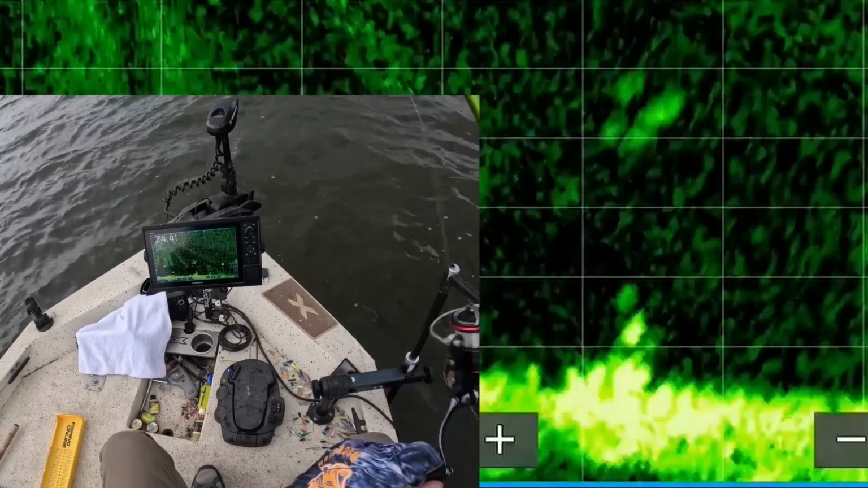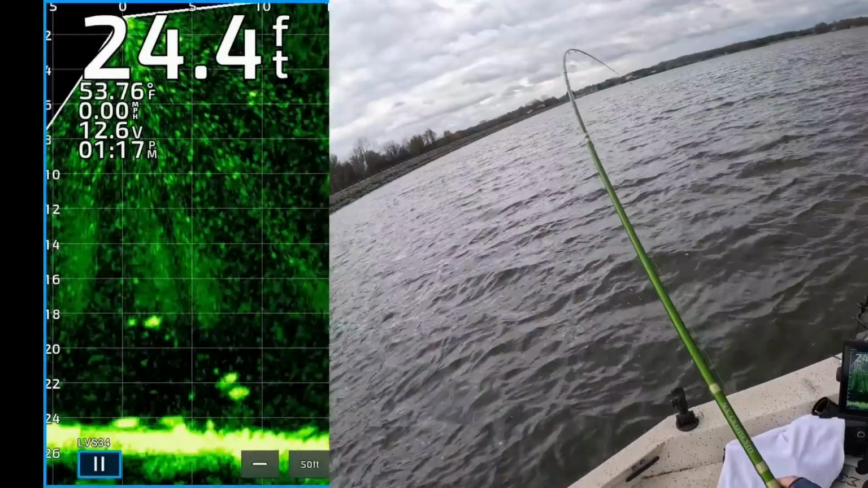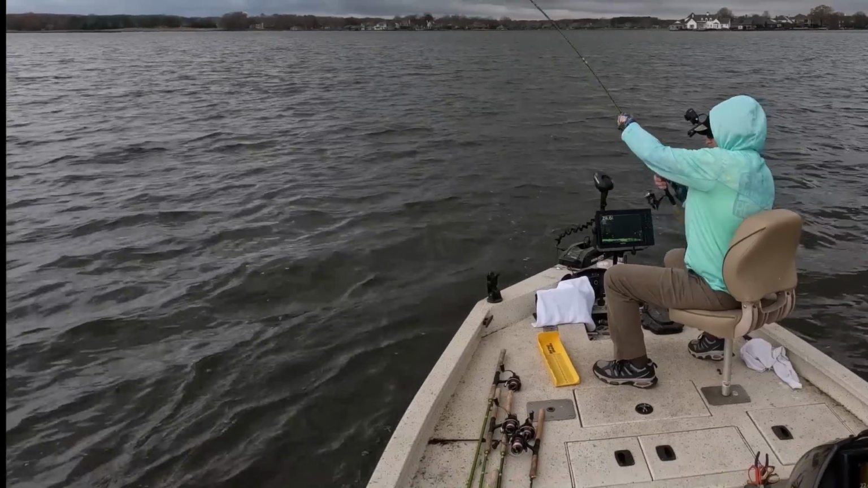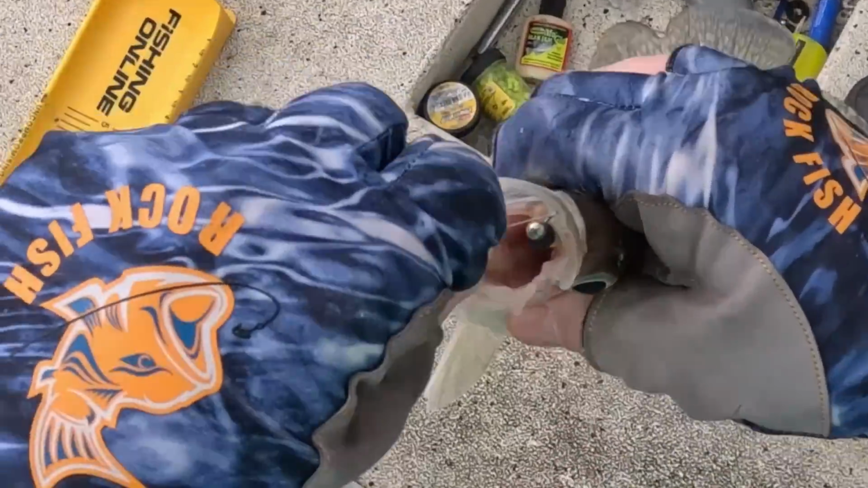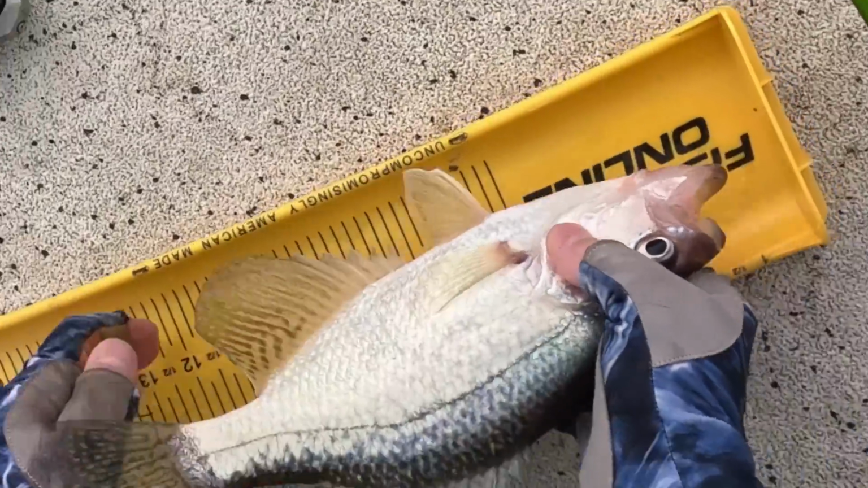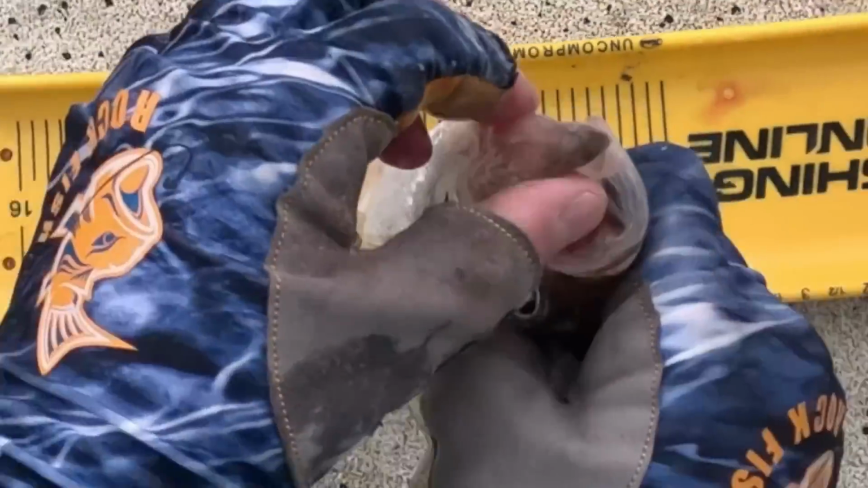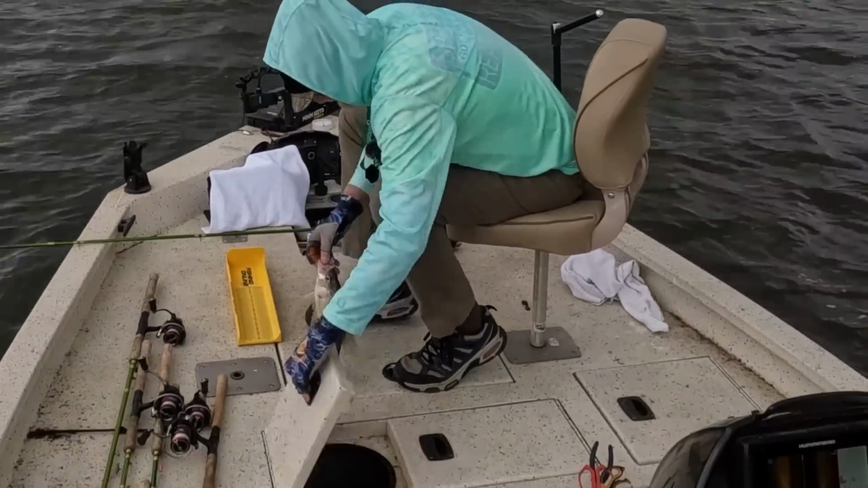There comes one. He got it. 20 feet out, right on the bottom. Gosh, man. Get in the boat. It's 12.5 inches. Black crappie, 12.5.